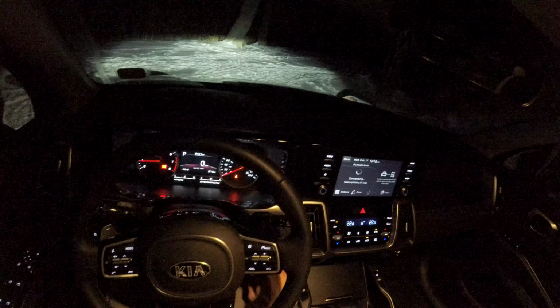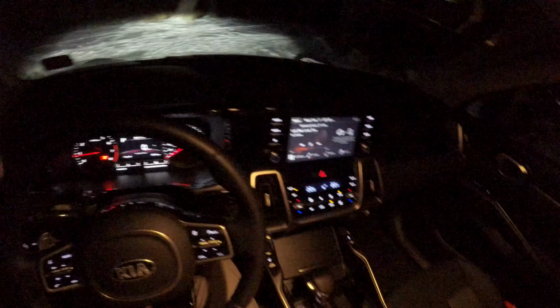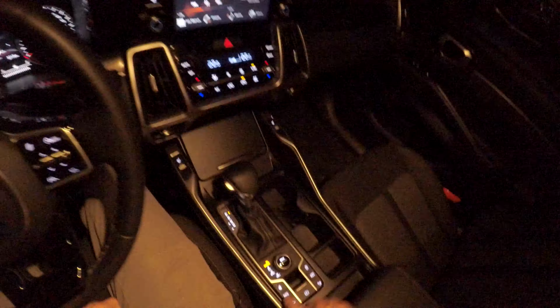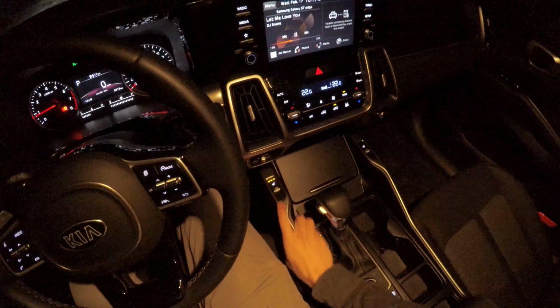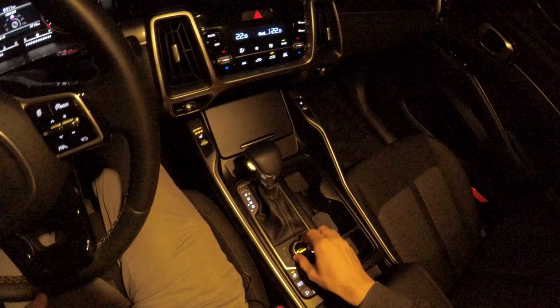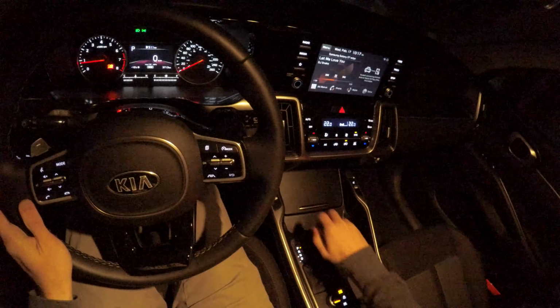But despite being the mid-trim level, oops, there we go. It's actually really nice. It's a captain's chairs, third row. It is nice, but let's turn down the AC, capacitive touch buttons right here. Turn on the heated steering wheel and the heated seats. We don't really need it, but let's also go into snow mode right here for this very brief part. And yeah, let's go drive it.